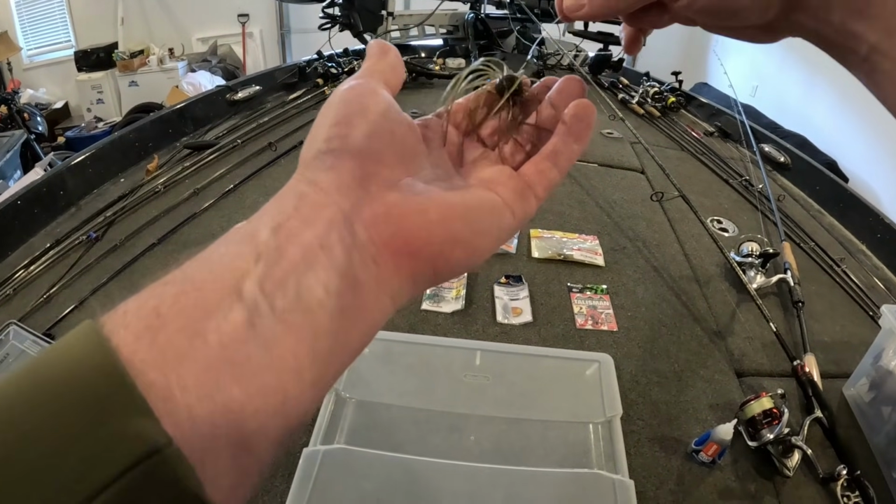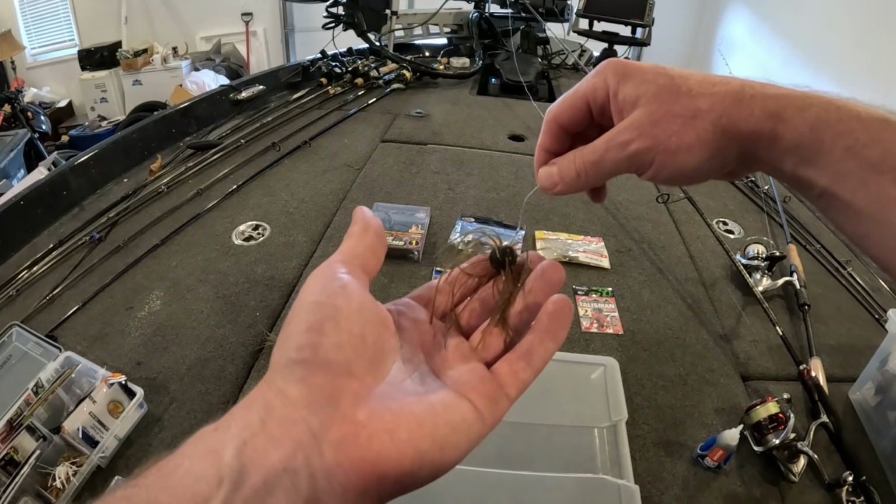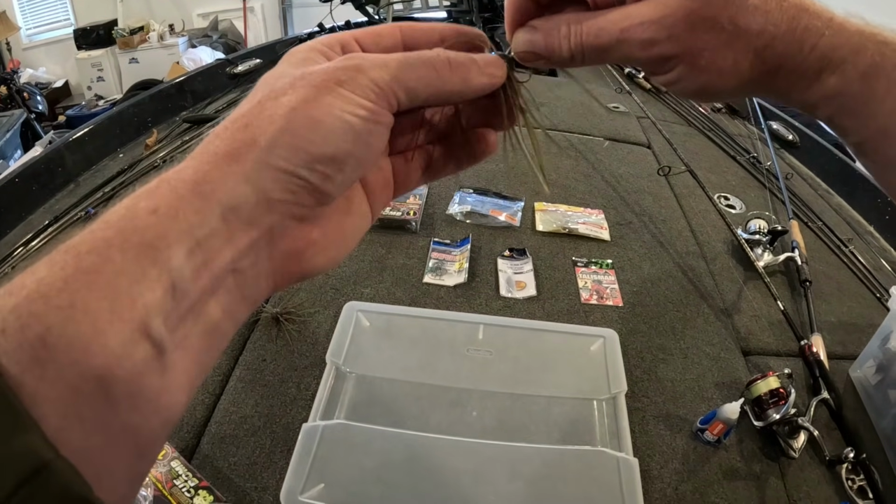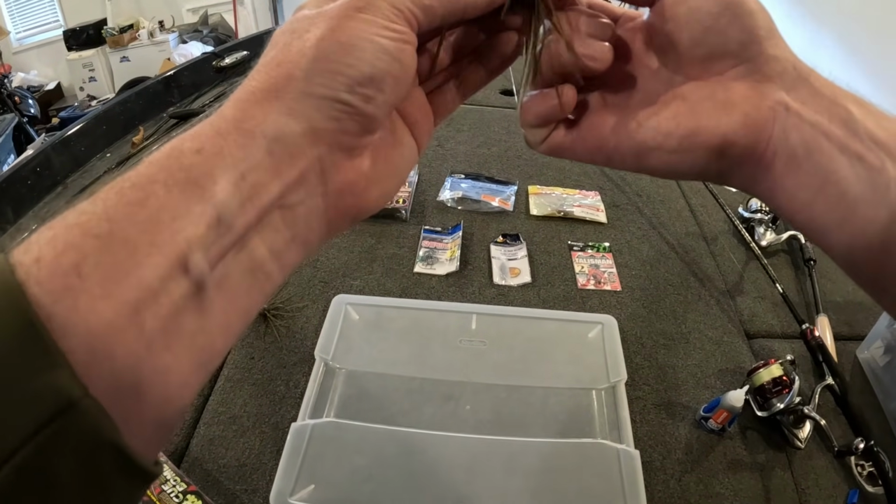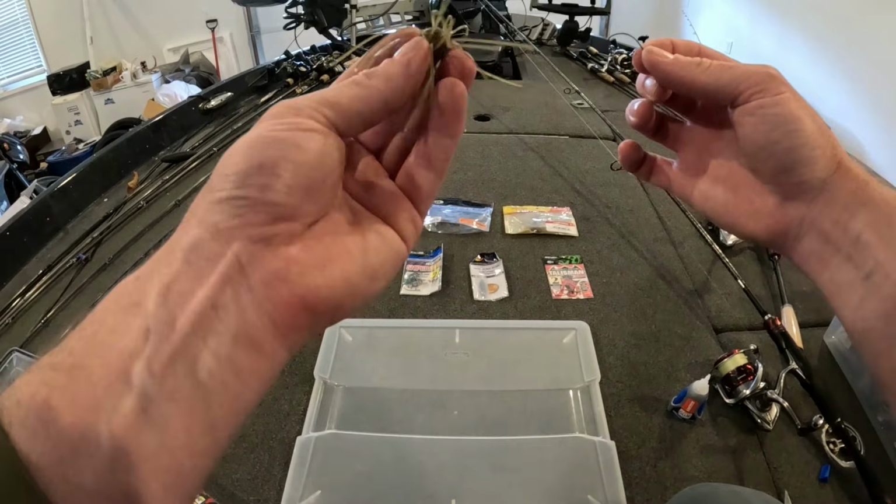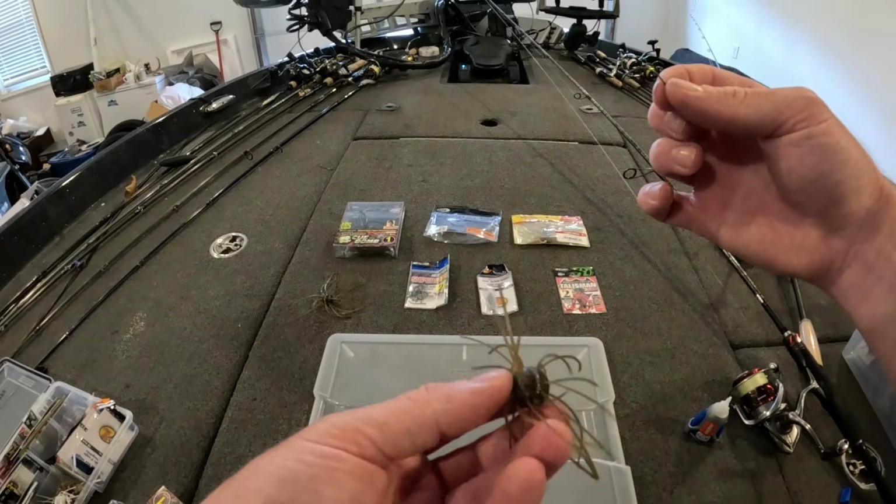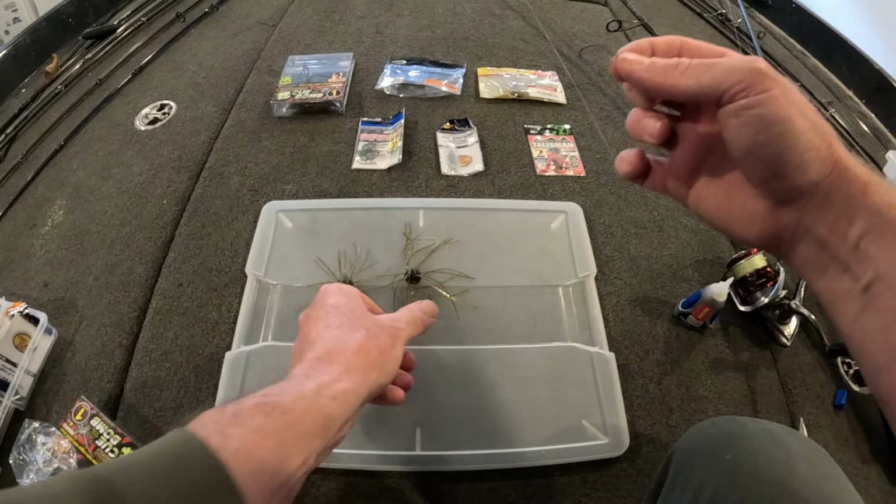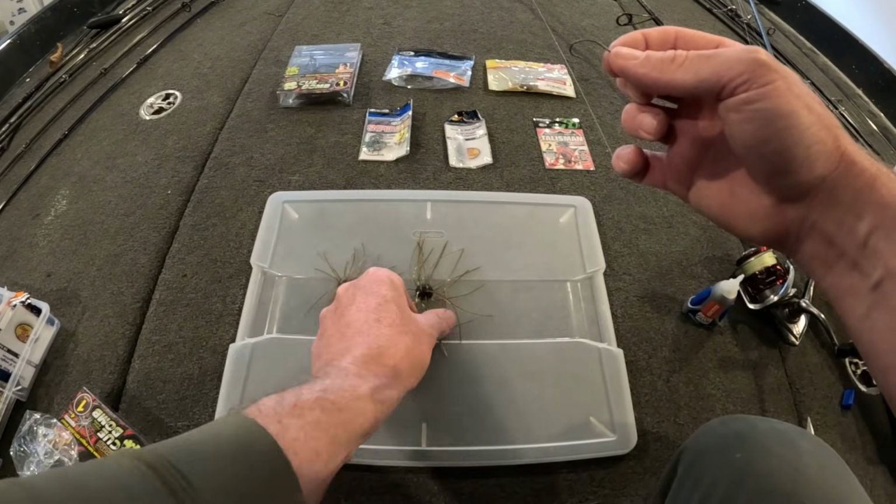And in some instances, depending on what I'm fishing for or the water clarity, I trim these appendages on the Q-Bomb. This is a bait I've been throwing with trimmed appendages. And as you can see, side by side, it's just got a little bit smaller of a profile.